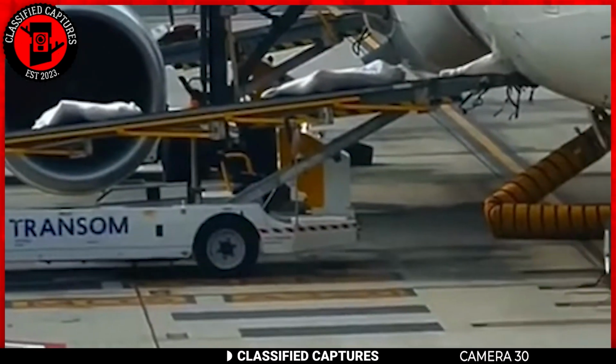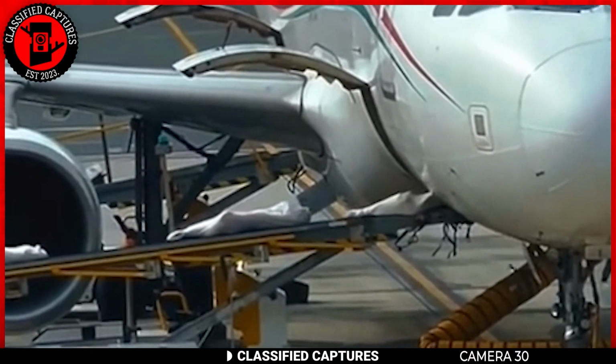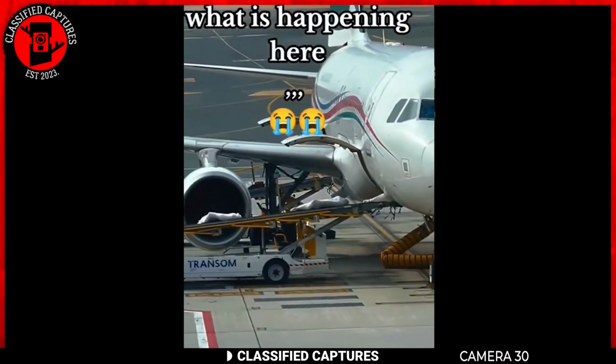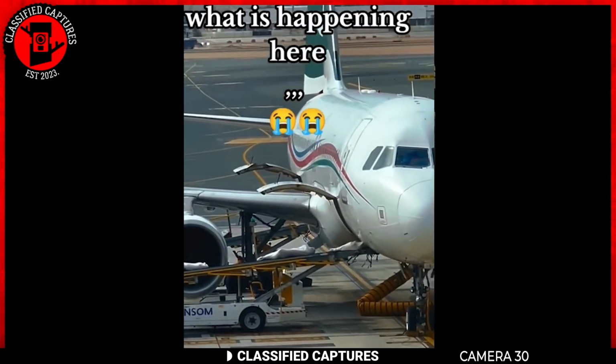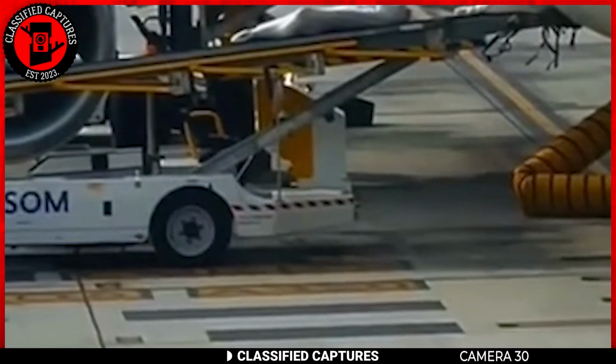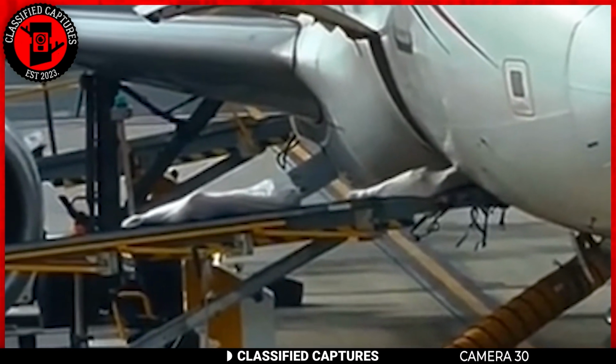In this unsettling footage, a man was secretly filming an airplane offloading what appeared to be dead bodies, all wrapped in white cloth. The scene is eerie as the bodies are slowly transferred from the plane on a moving lift, one after the other. It almost feels like something out of a horror movie, but this is real.